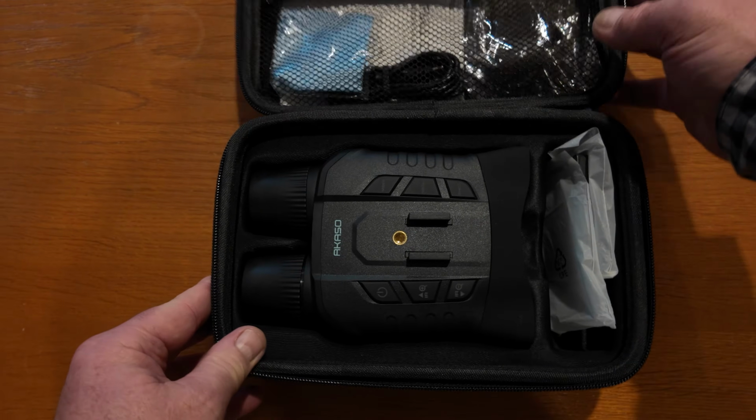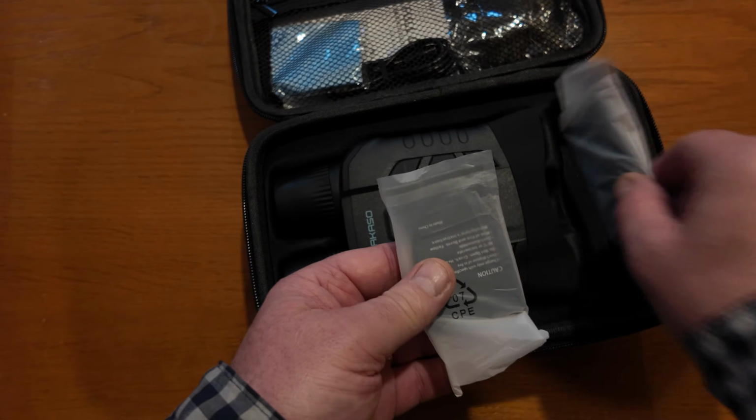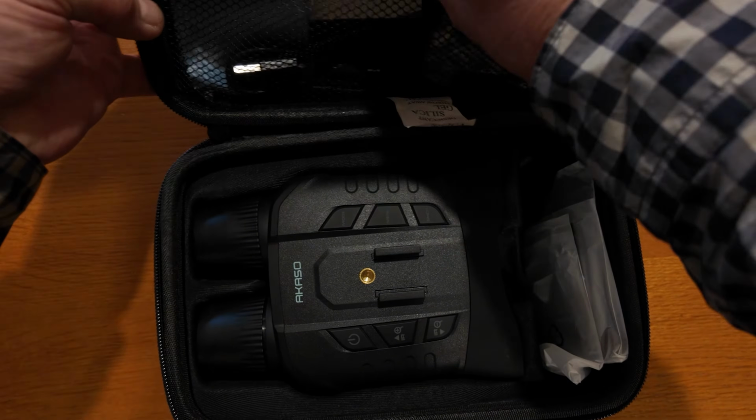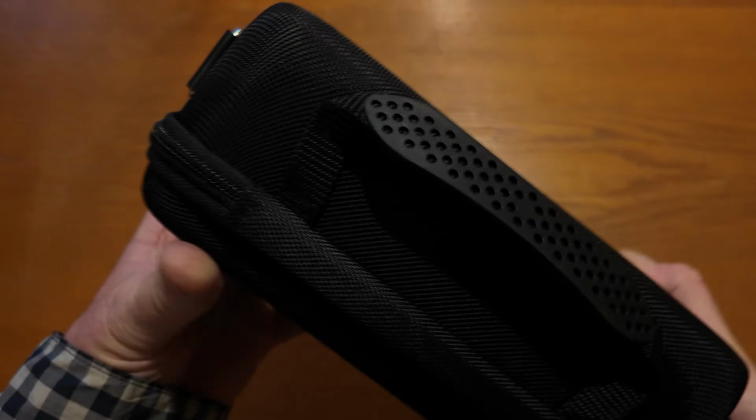In the box you'll find the Akaso unit, 2 batteries which last about 4 hours each, a carry strap, charging cable and this really tidy carrying case.